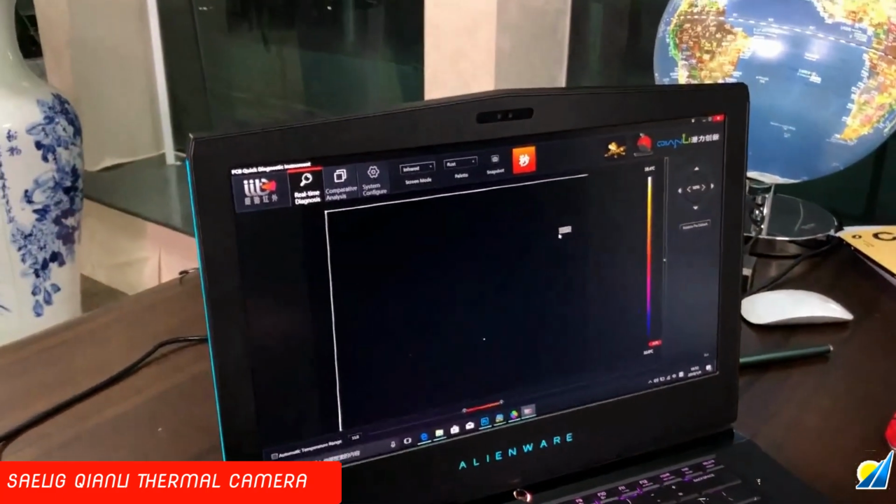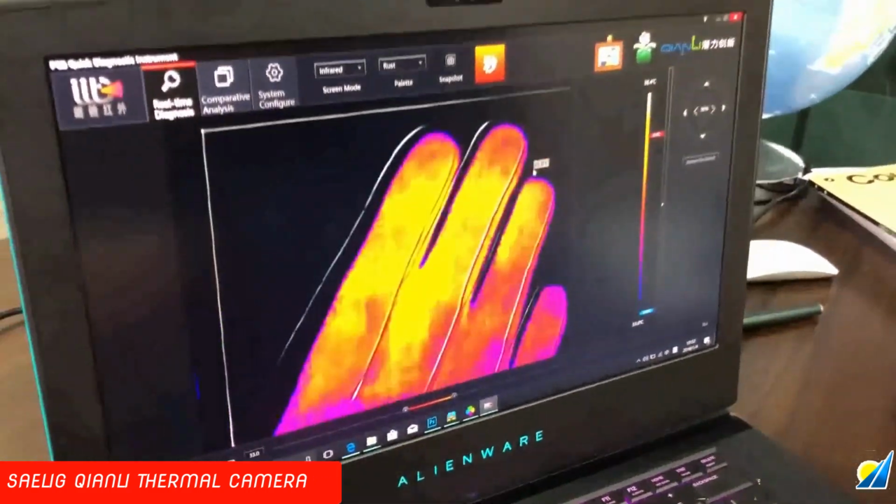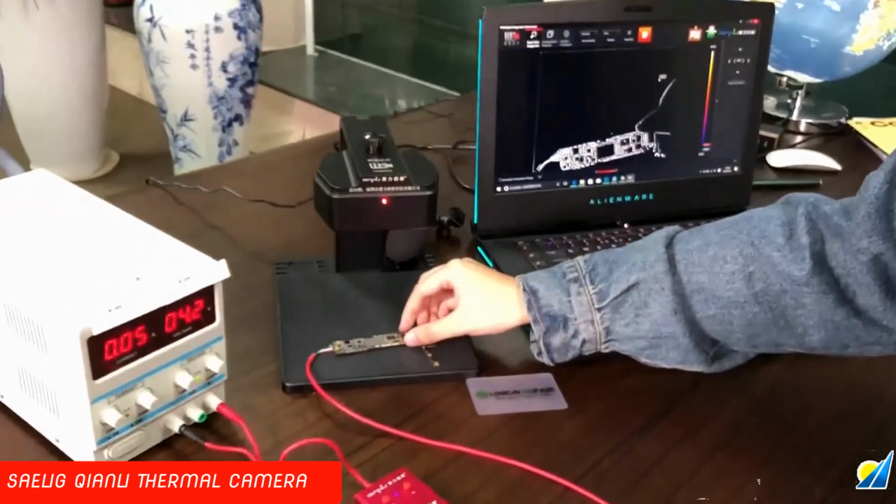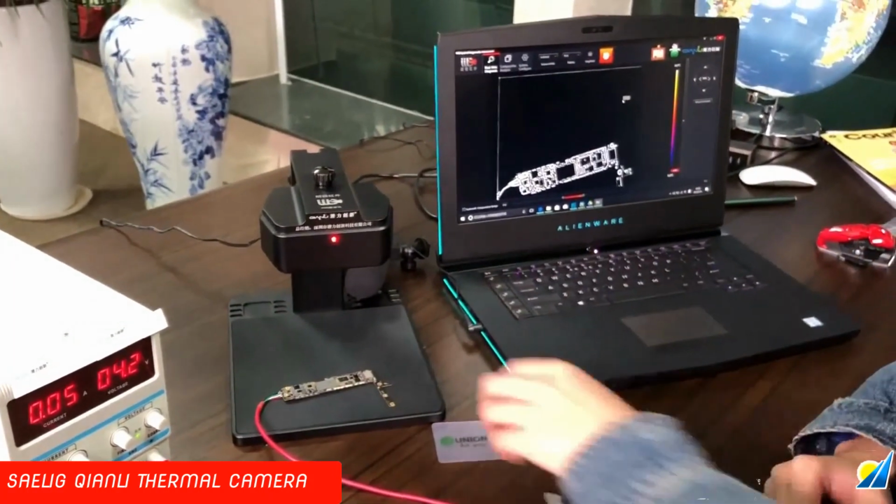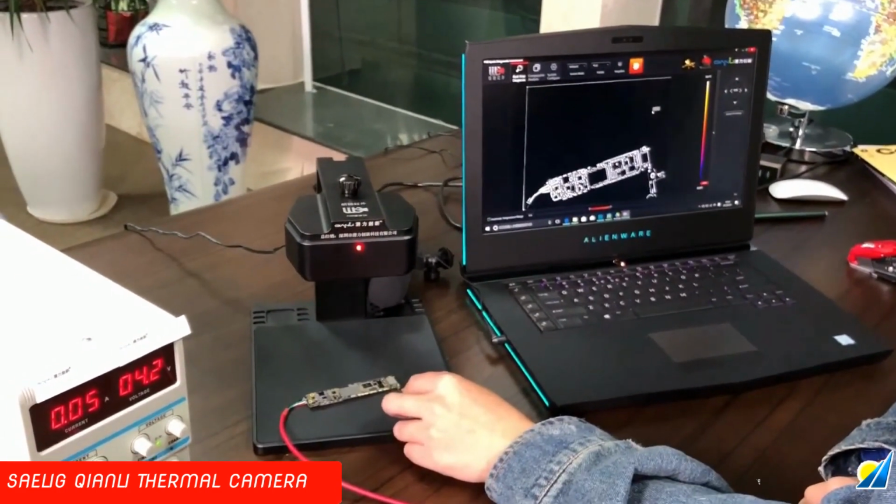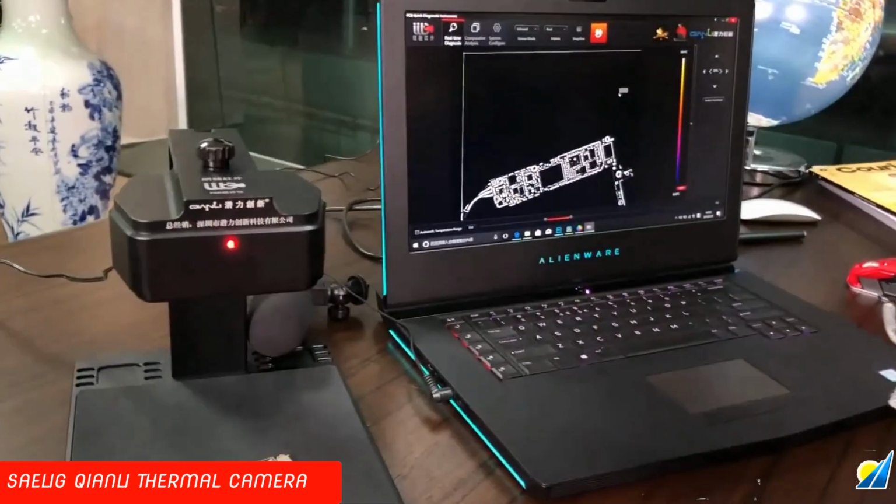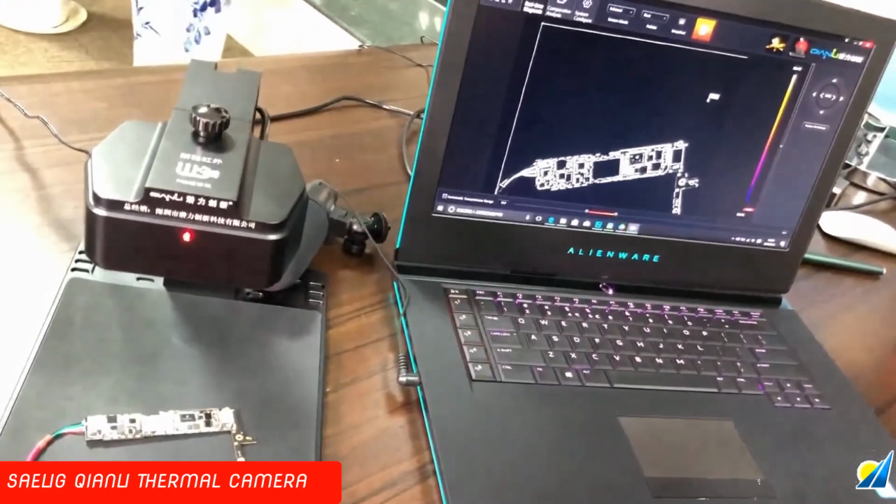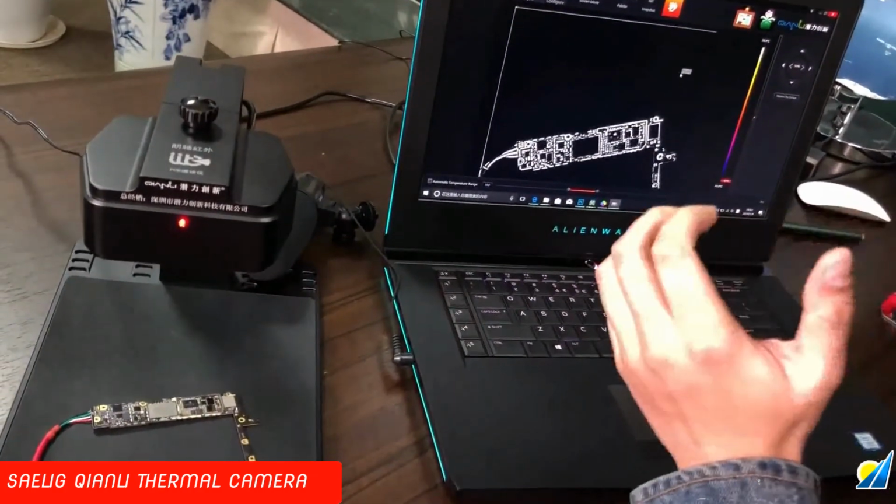Now let's put this motherboard with the thermal camera. Now we have put this motherboard on the thermal camera, but this is with a very small current.